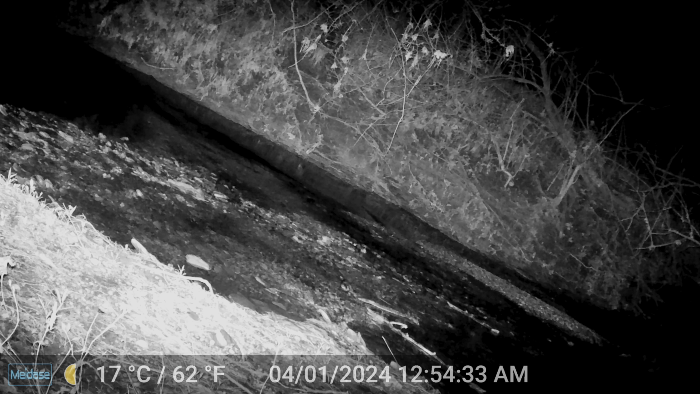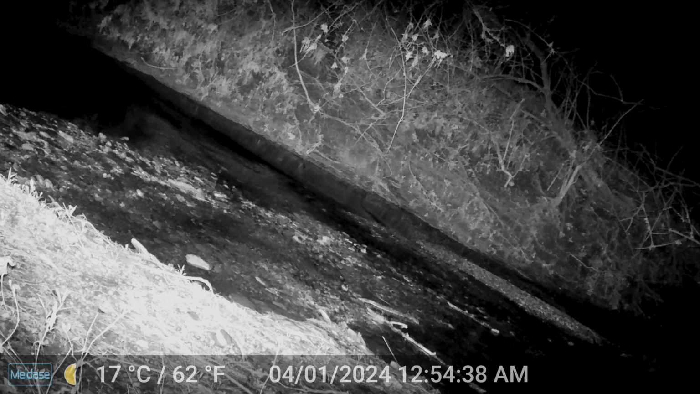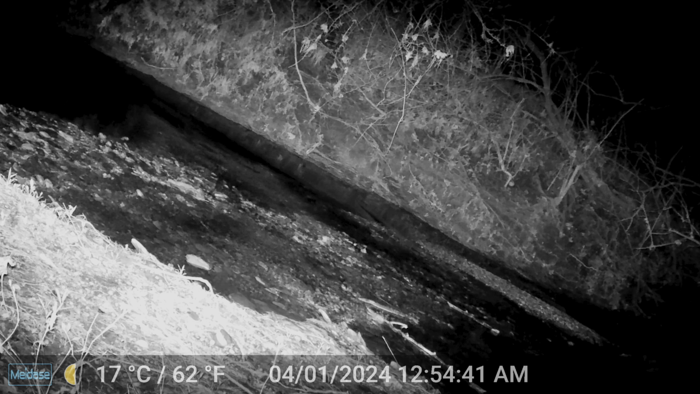Here we see an owl snatching up a little snack down by the creek. It was pretty cool. I love this creek camera, man. I will always have a camera on the creek because there's just so much activity.